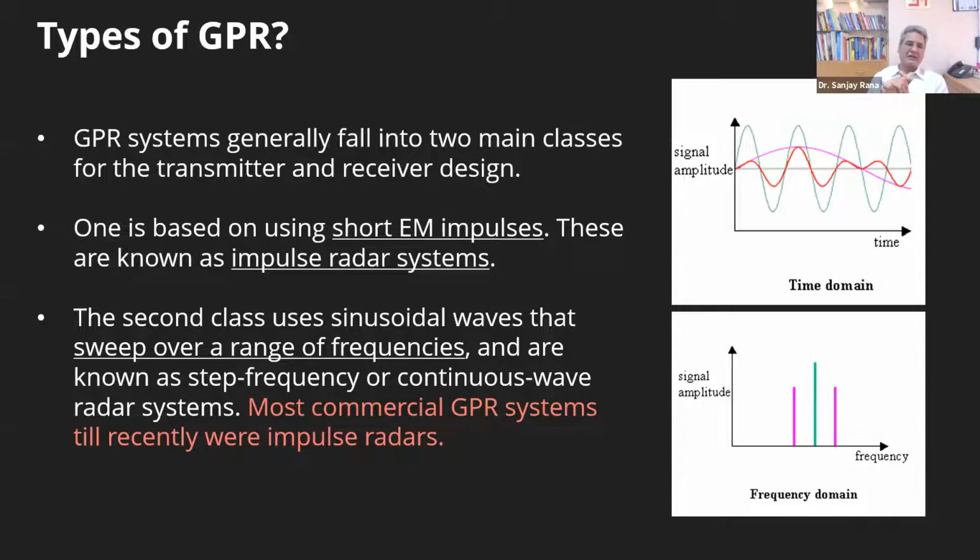Till date, most of the commercial GPR systems which we have been using, even I have been using till recently, are impulse radar systems. Whatever names I have told you, or you might be familiar with, GSSI, MALA, IDS, ZOND, most of these names of GPR which we talk about are impulse radar systems.